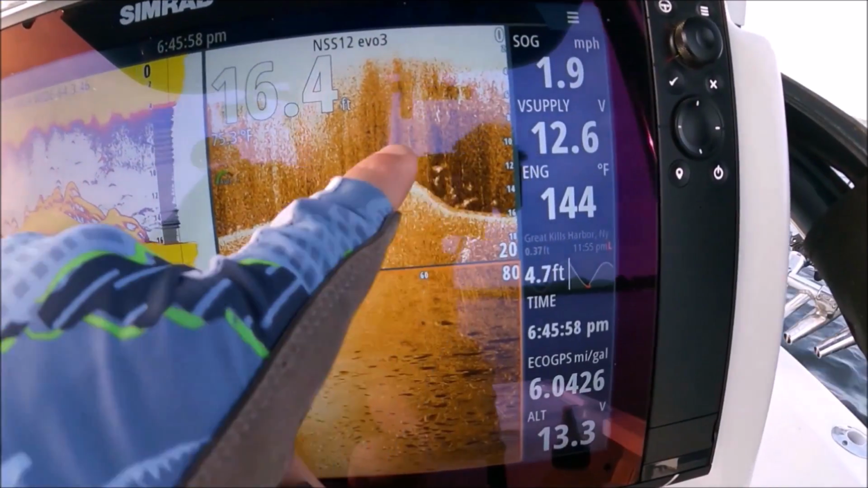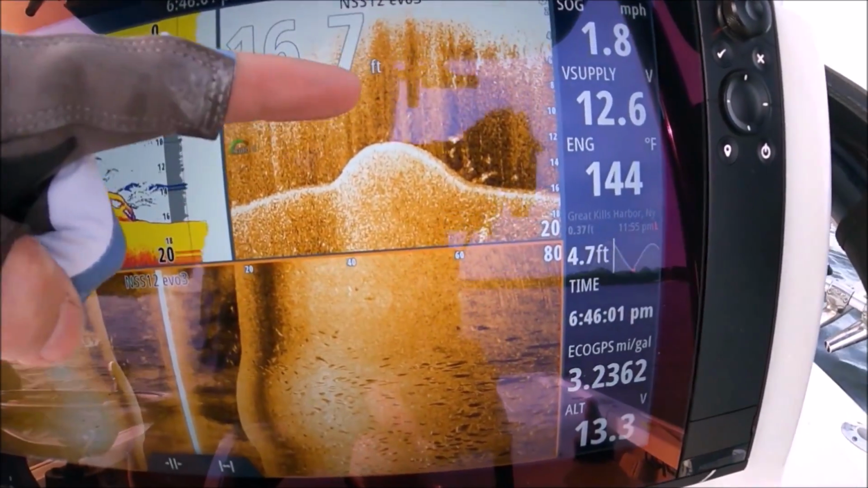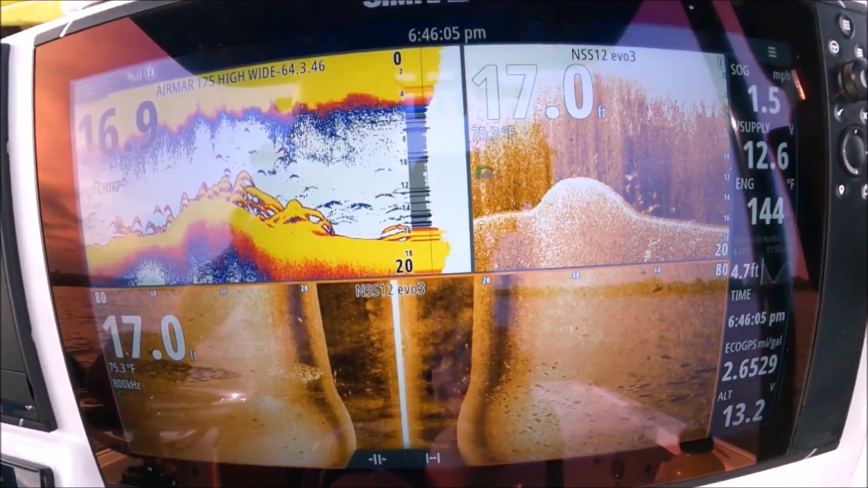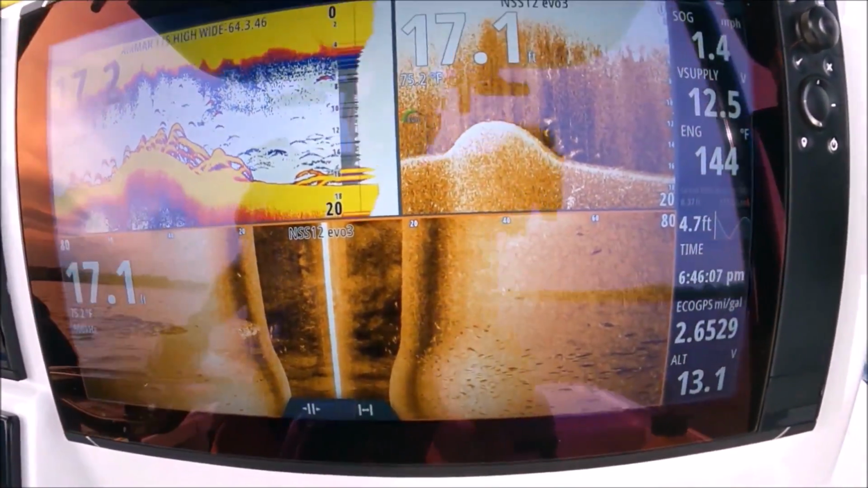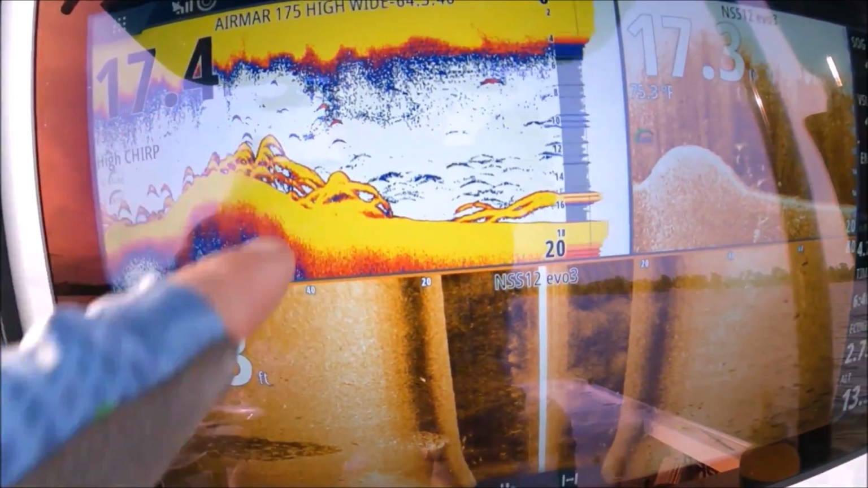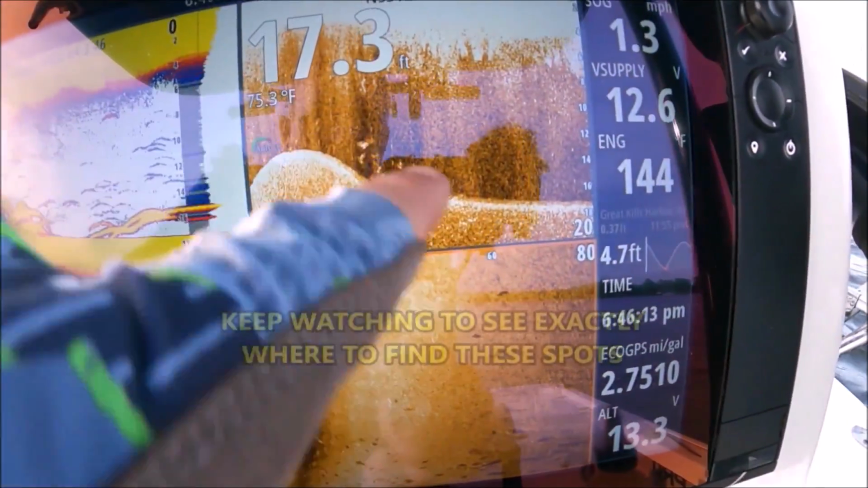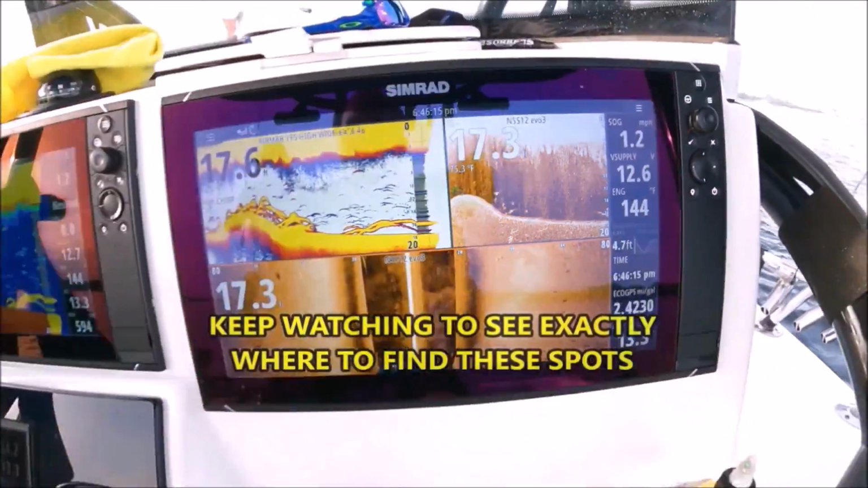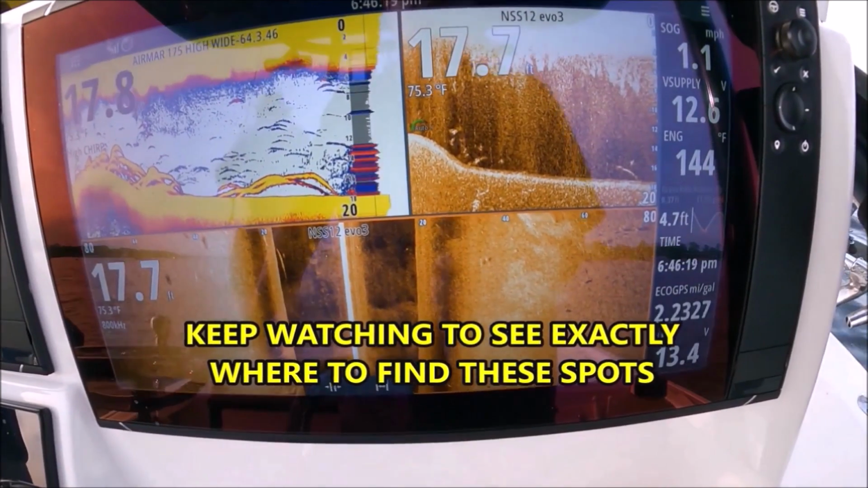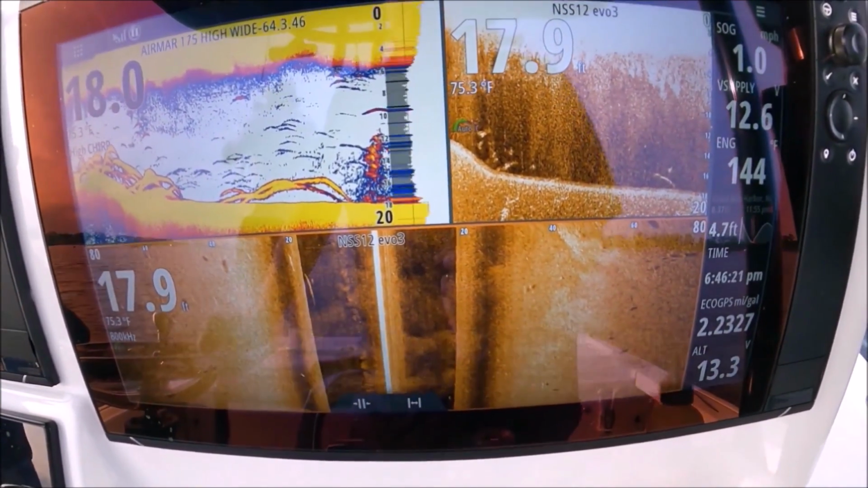See that right inside that hump? Current goes this way. Bass just sits there. Lines down. Why those fish? See how they're all mostly stacked behind the hump? There's some in the front too, but you just sit right there, let the current bring the bait to them. That's why humps and ledges are great places to look.